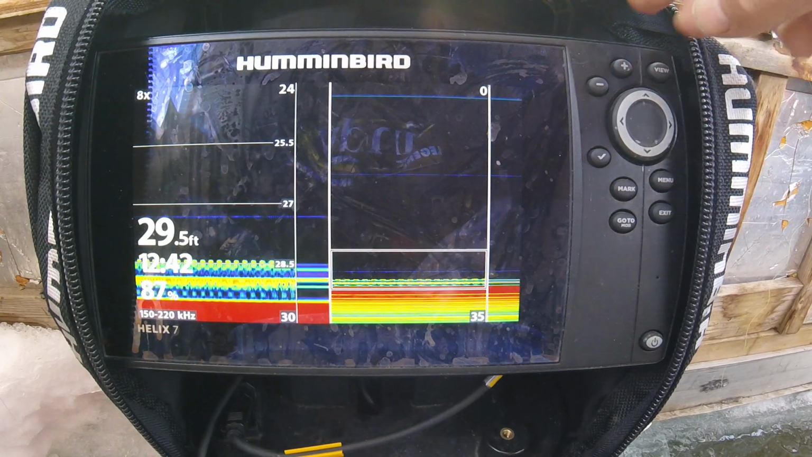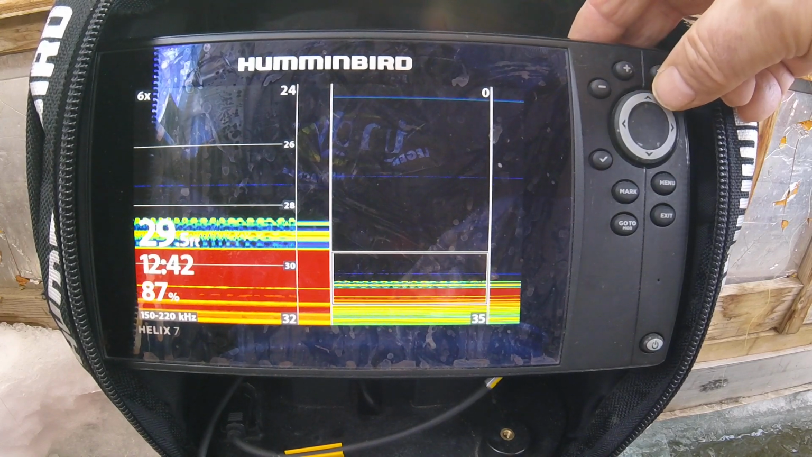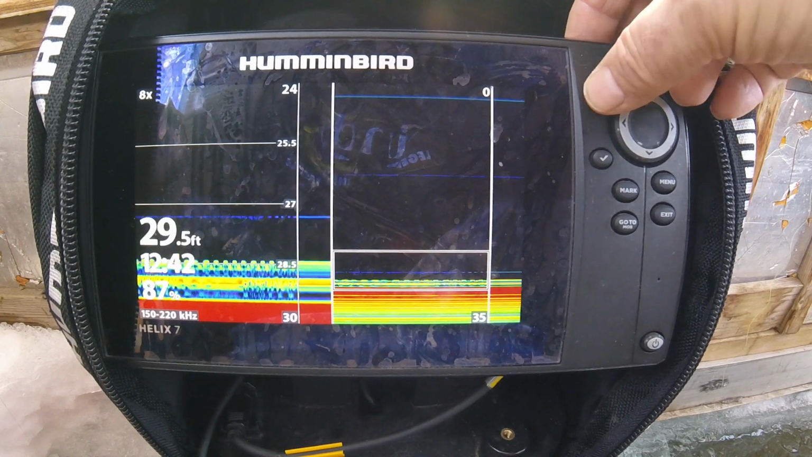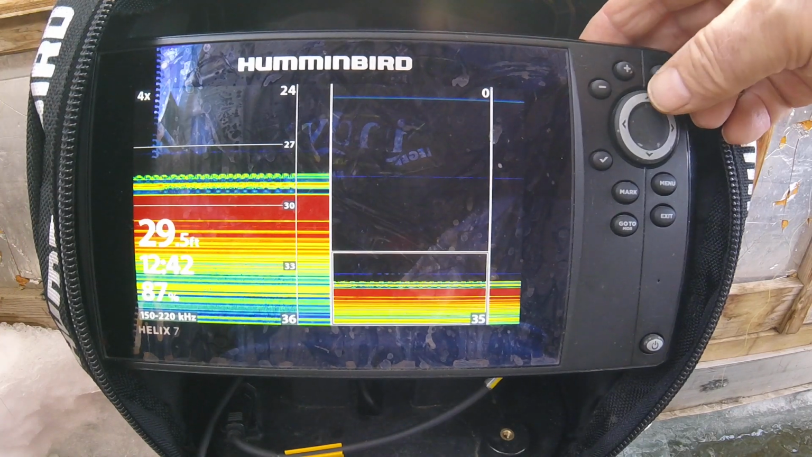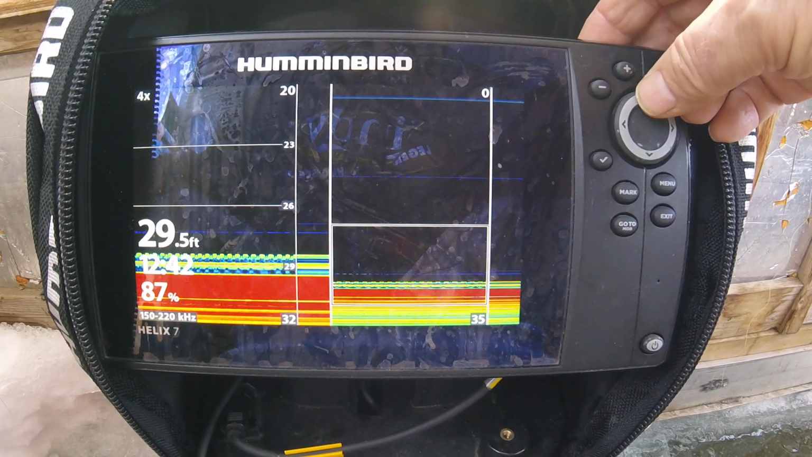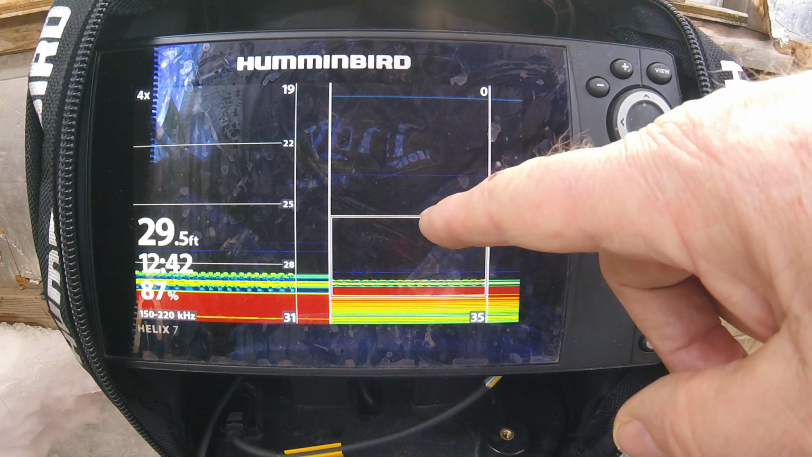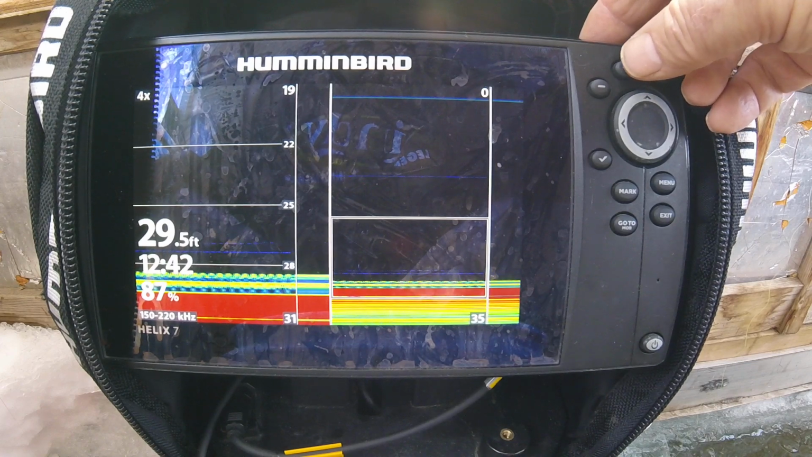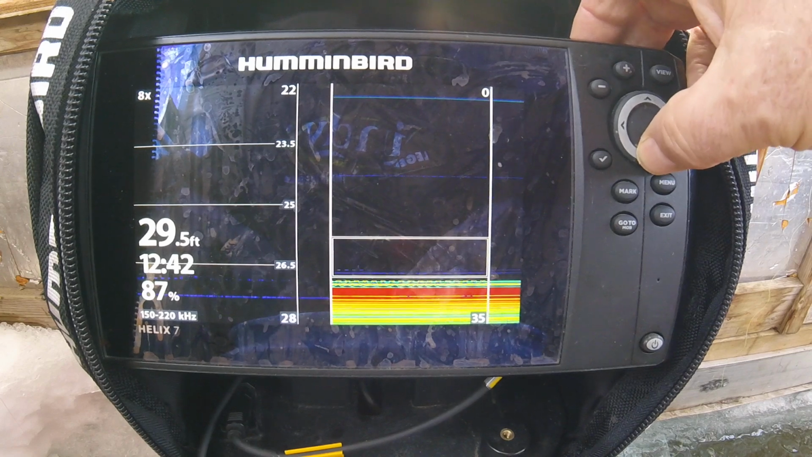If you see it's 8 times zoom right now, if I want to go to 6 times zoomed, the deeper you are, the more zoom you want. Or maybe you want to go to 4 times zoomed. Now you can see it comes up like that, but you take this button, push this, and that'll give you more of the water column. See, now this box gets bigger as that zoom ratio is less. So I'm going to go back to 8 because that's what I like, and then move that column down.